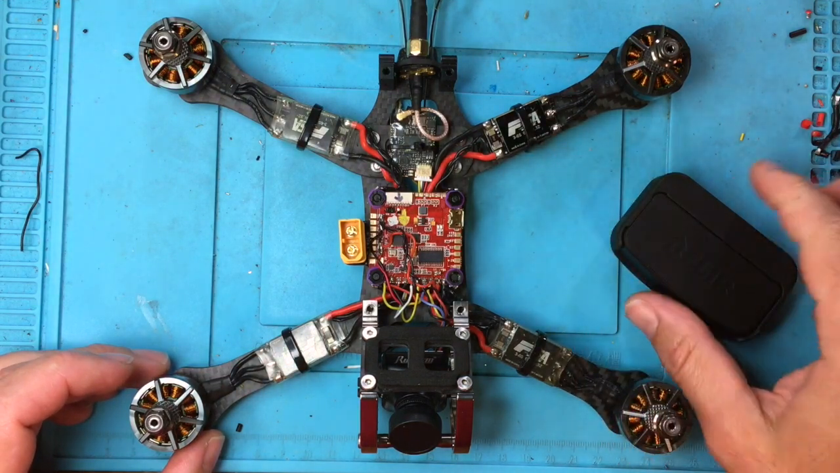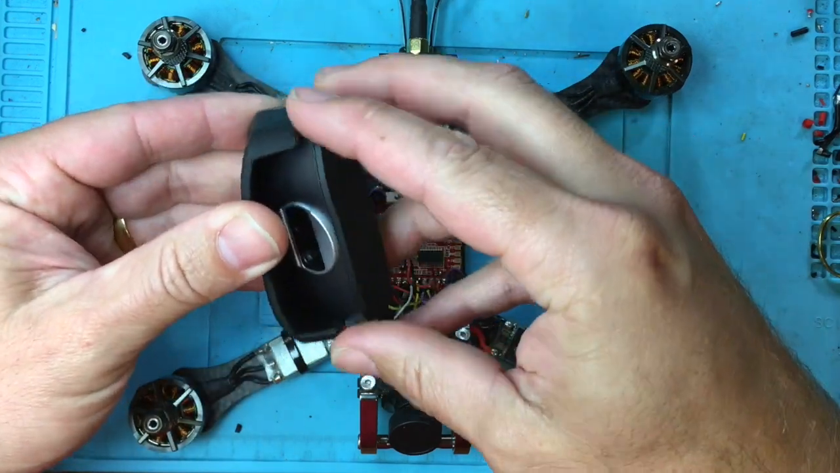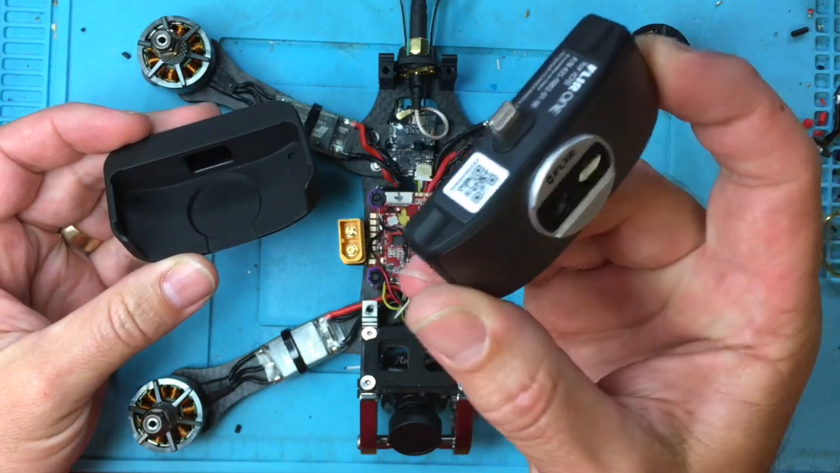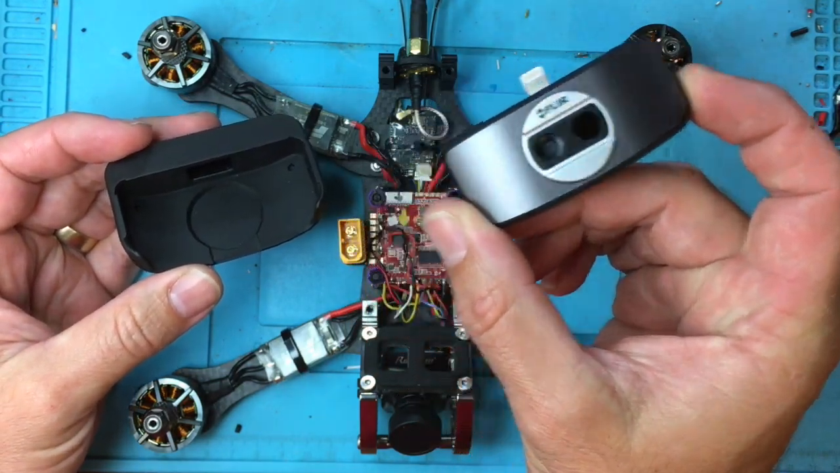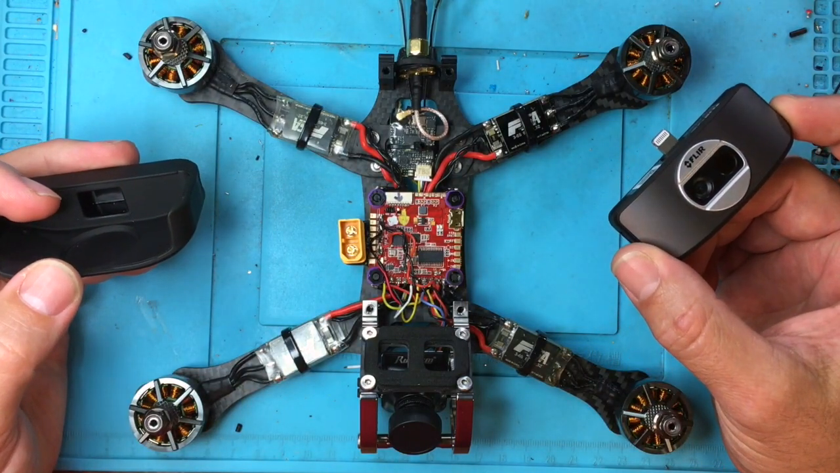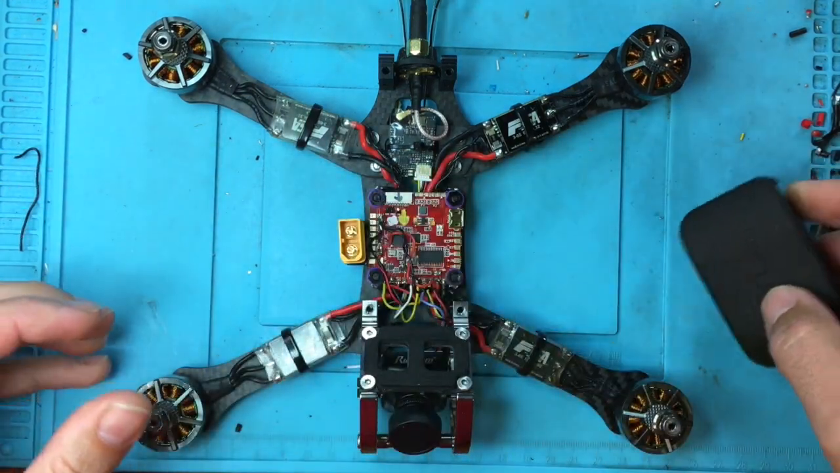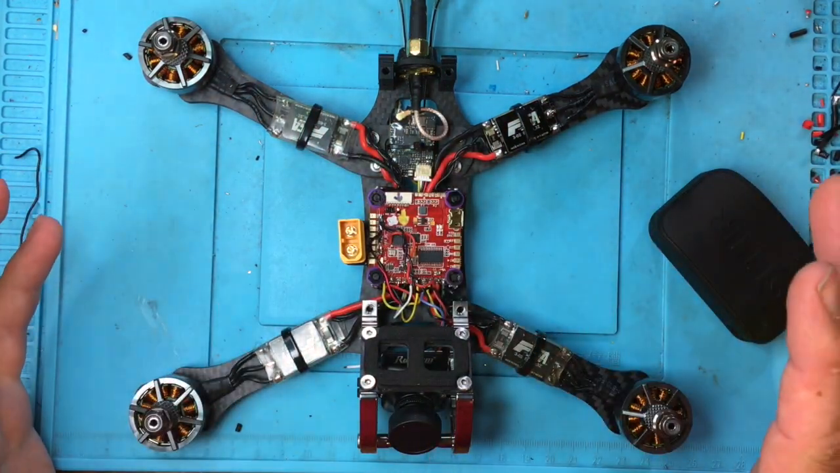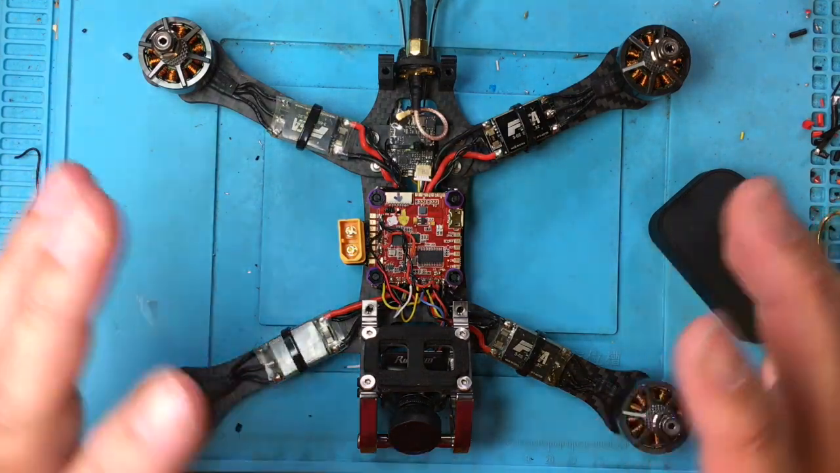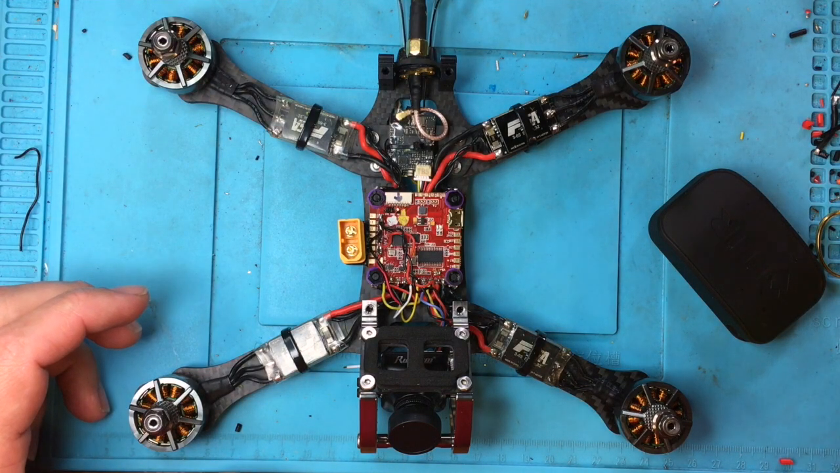So I'm going to test that using a thermal camera that I've got here that plugs into your phone. It's a reputable FLIR, and it'll come up with temperature markings and how they compare to the other ESCs. So I'll run that test through the BLHeli_32 Suite, just so I can have all motors spinning at the same speed, doing exactly what they should do compared to each other, and it should be nice and controlled.